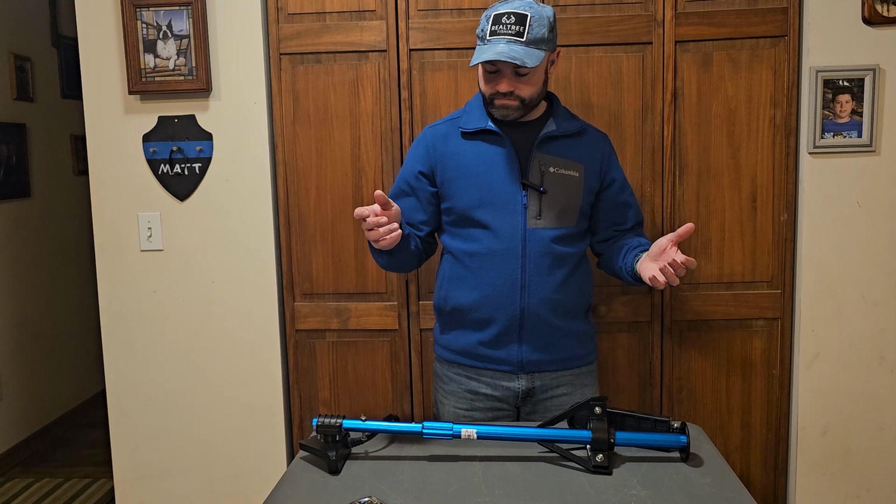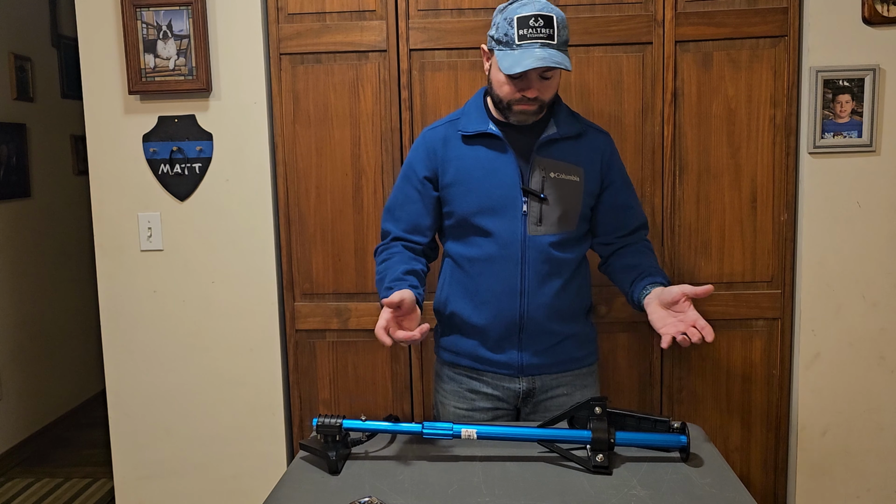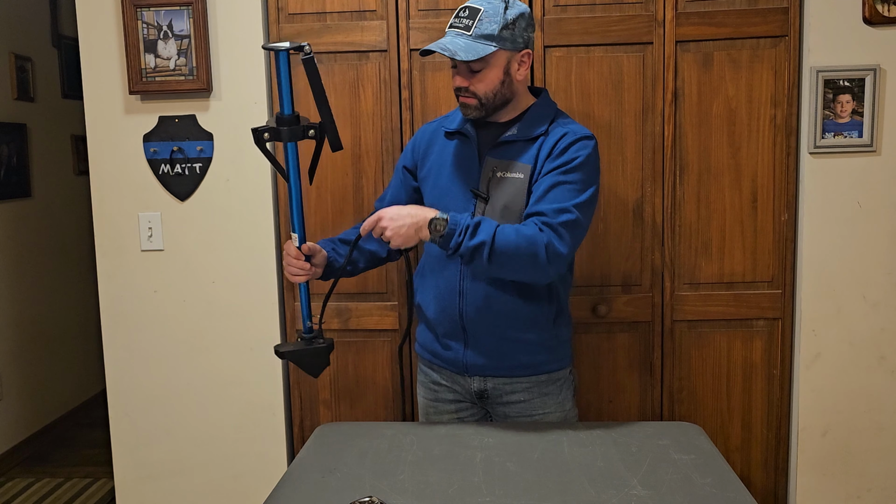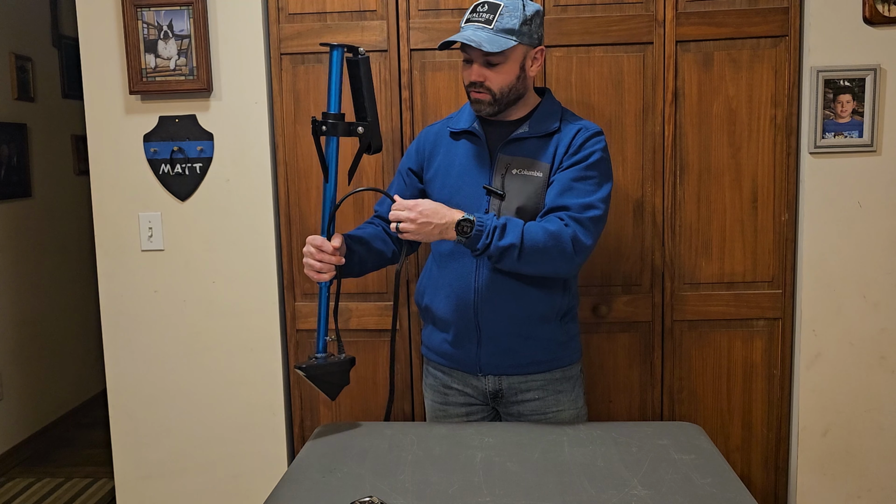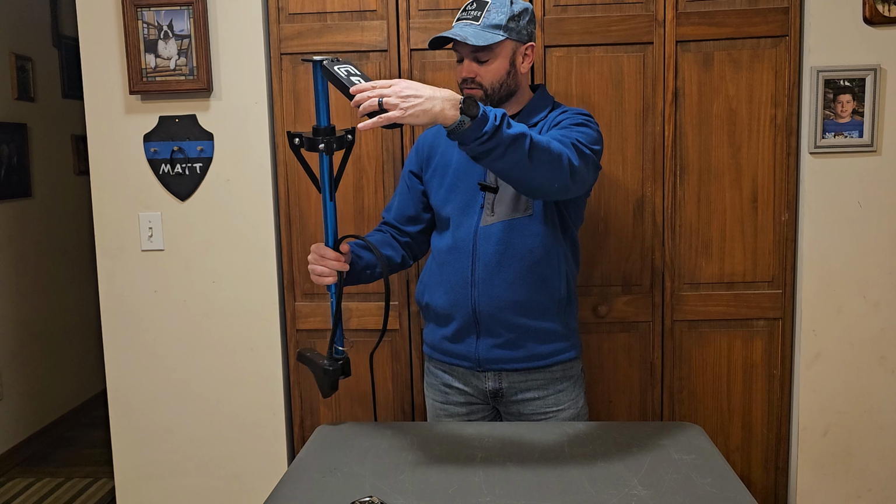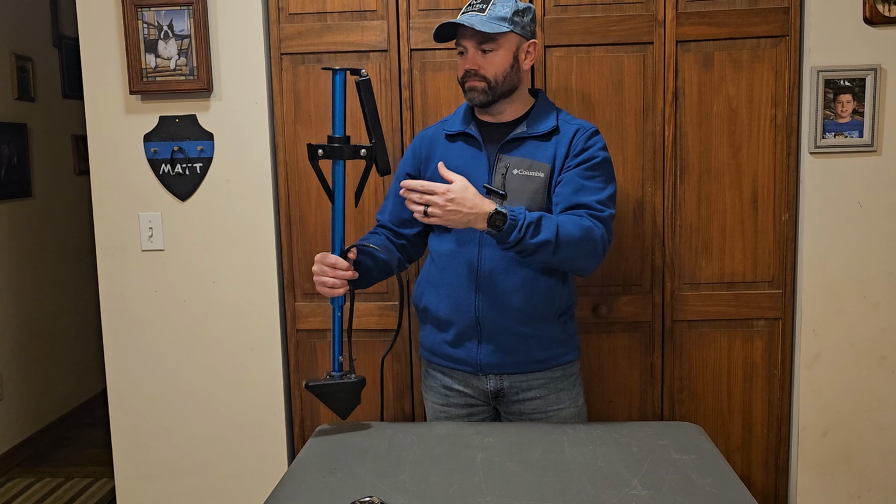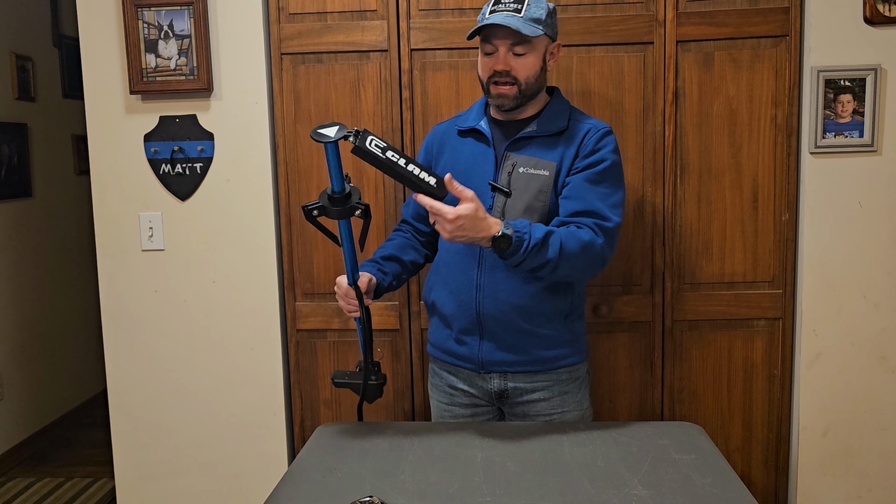Okay, some of the downsides of it, I guess, which is going to be with any pole, would be that once it's in the water, you've got the tension of this cord. So if you go to rotate it, the cord naturally wants to make it spin to its resting position. Well, one thing that Clam did was make this hinged handle.